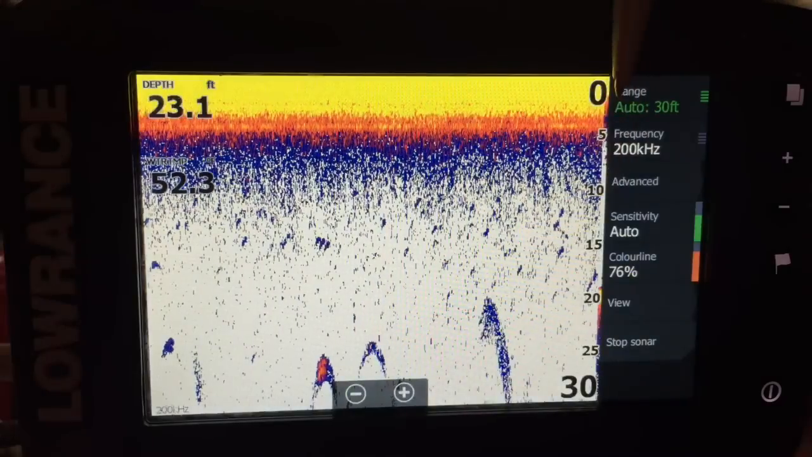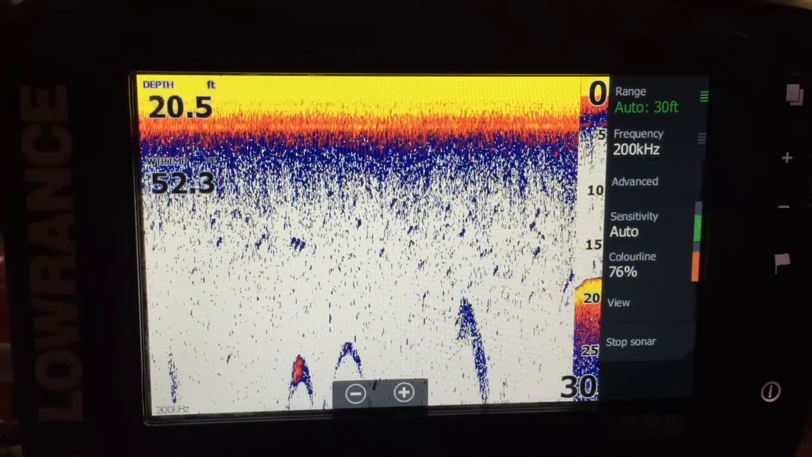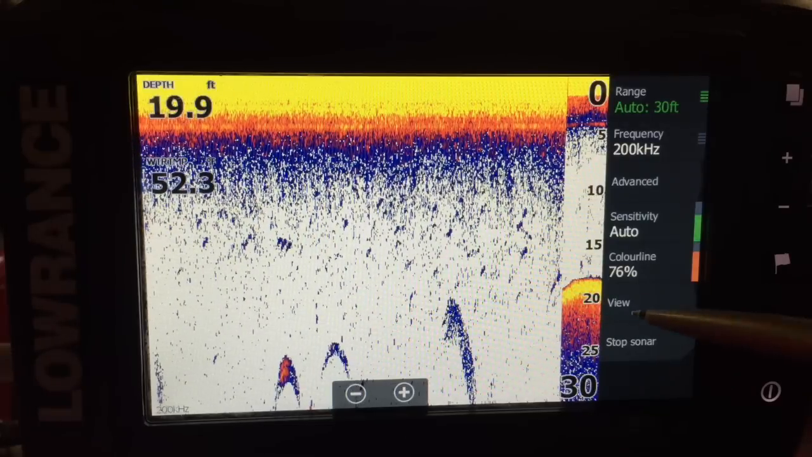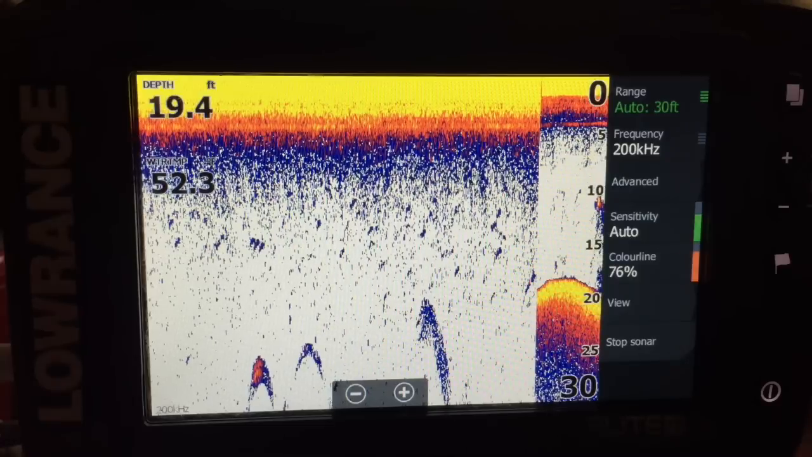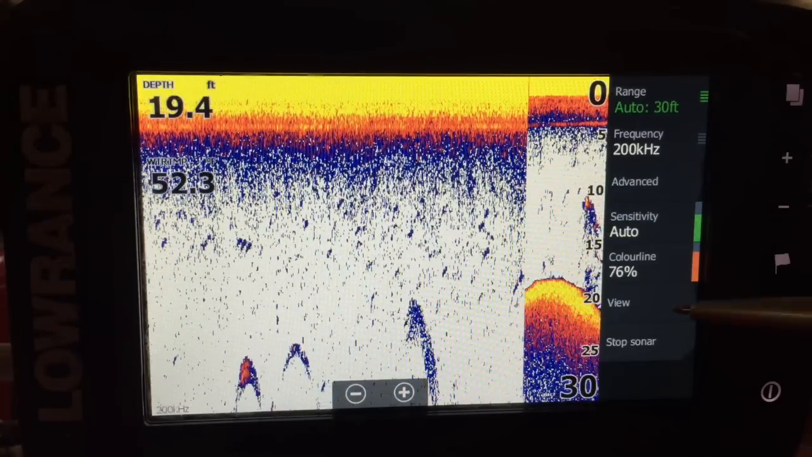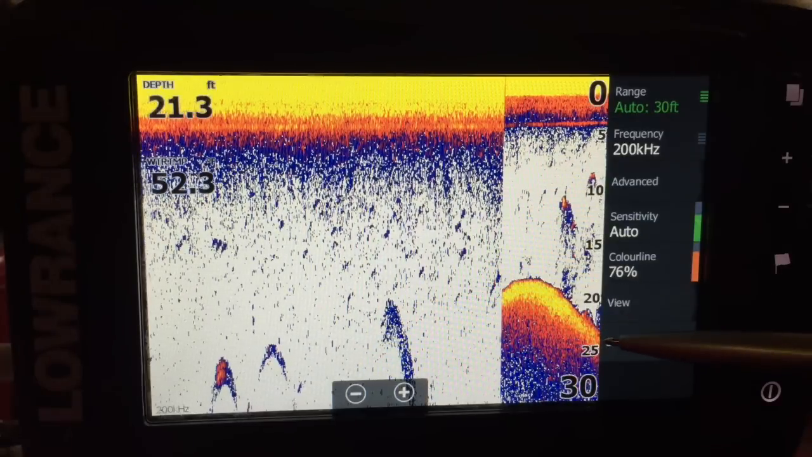So anything here is directly underneath the boat, anything here is in the past, so it's behind you. That's quite useful to know. So what it's going to do now, it's set on auto 30 foot. Now what auto does, it locks the bottom. So in other words, it'll keep on showing you as full a picture as possible on this screen here.